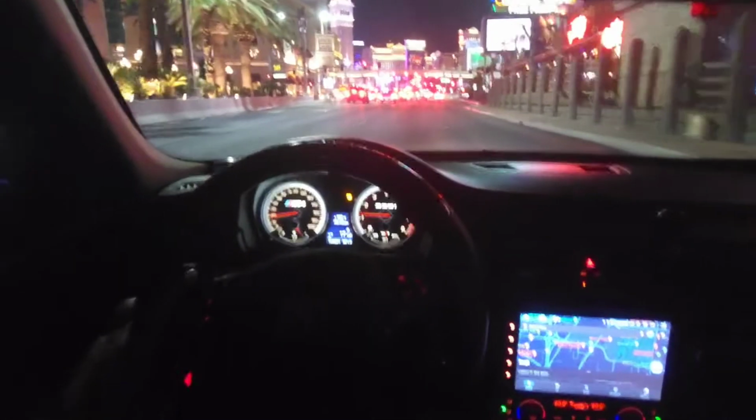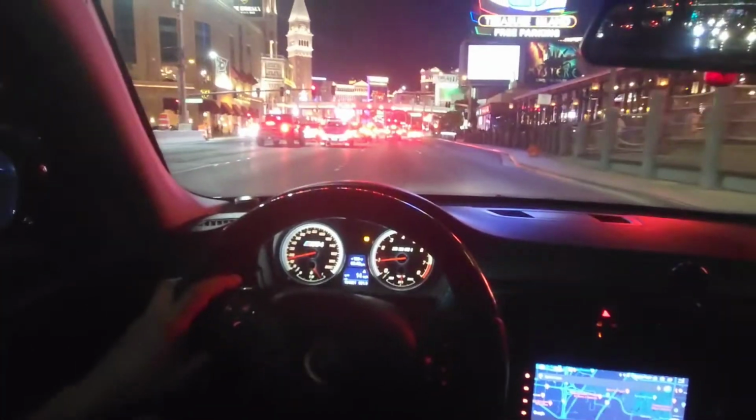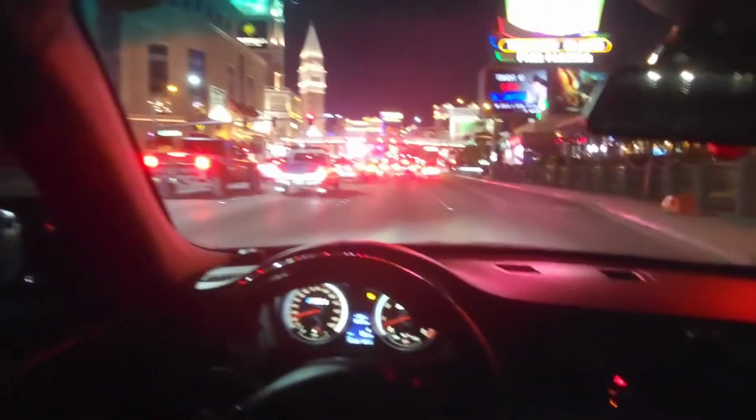I'm sure it's beautiful. I'm just not really an automatic guy. If you guys can see the strip from here. These old casinos, a little bit dead. One of those obnoxious people revving the car on the strip. Yeah, there's still people out. 100 degrees on a Tuesday. They're out, walking around.